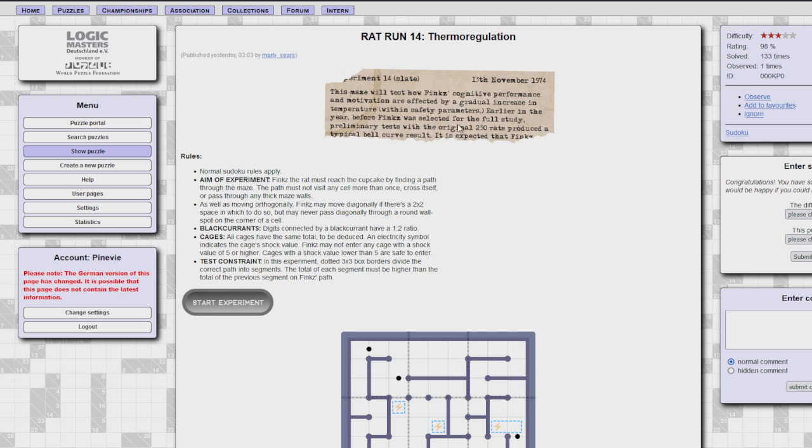Oh, I haven't actually been reading these little blurbs. I didn't realize these were different. I'll read it now, I guess. This maze will test how Finks's cognitive performance and motivation are affected by a gradual increase in temperature within safety parameters. Why is the period inside the parentheses? Earlier in the year, Finks was selected for the full study. Preliminary tests with the original 250 rats produced a typical bell curve result. It is expected that